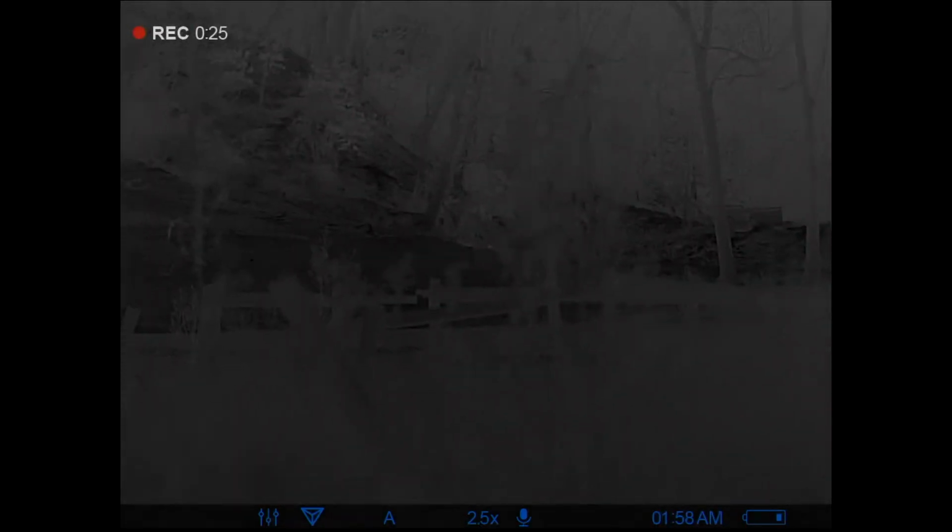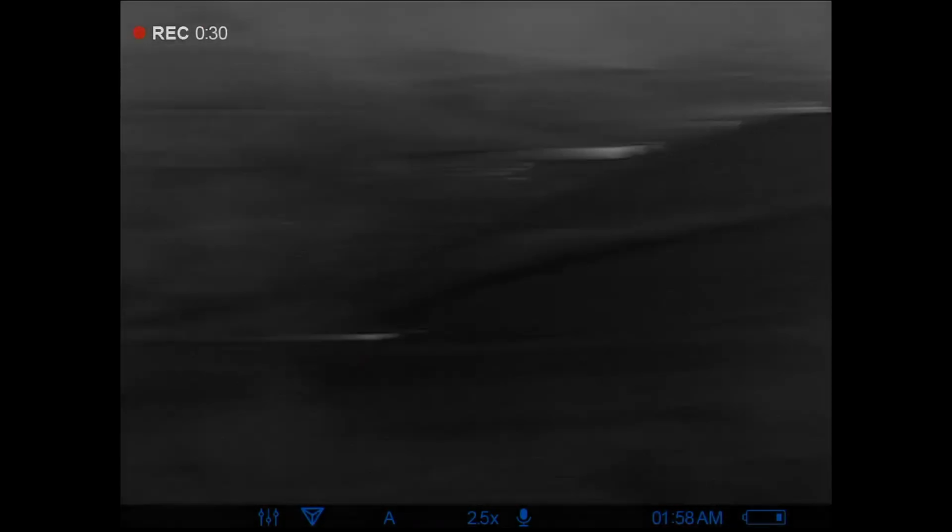Another group light up yards from behind this house, and then another group light up back up in that holler. And I actually seen one of the dogs right there. Dad seen another one of the dogs right there. And the one we stopped for run off that way, and we don't know where it went. So we're just going to play a sound or two and hope it works out.